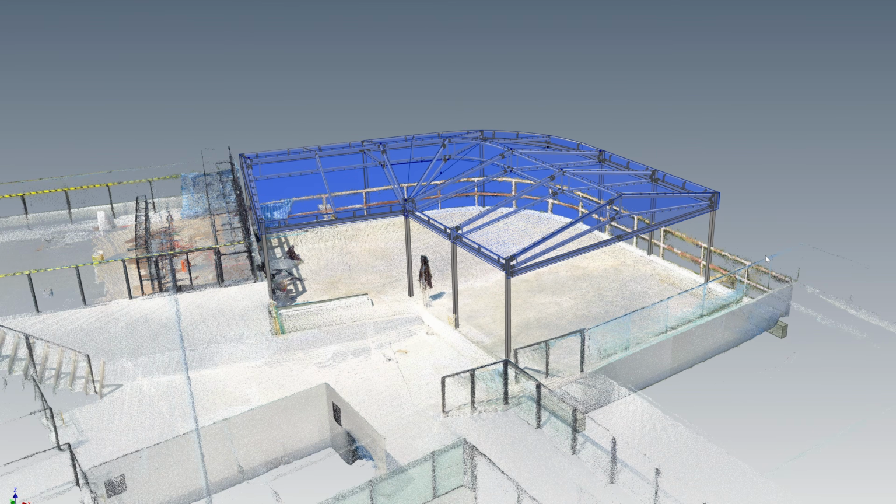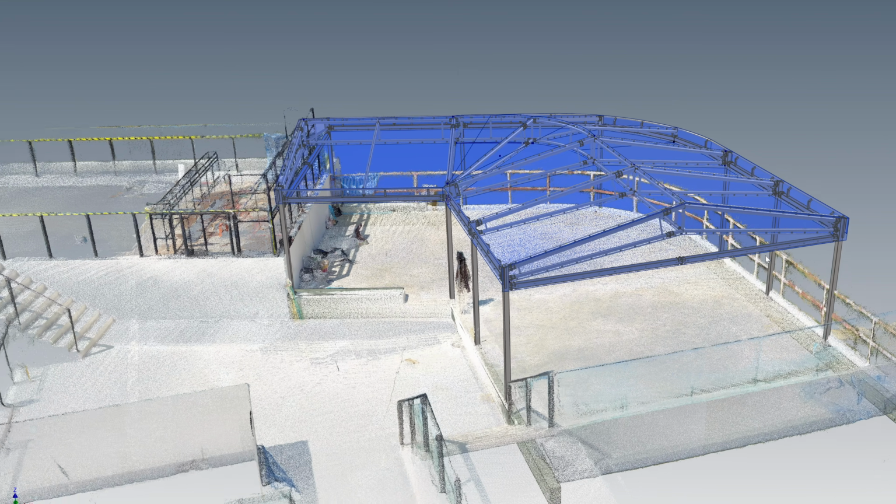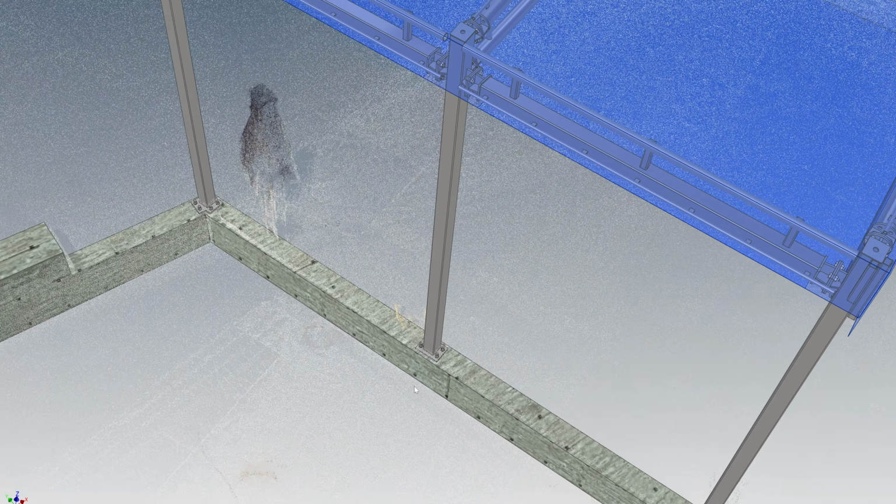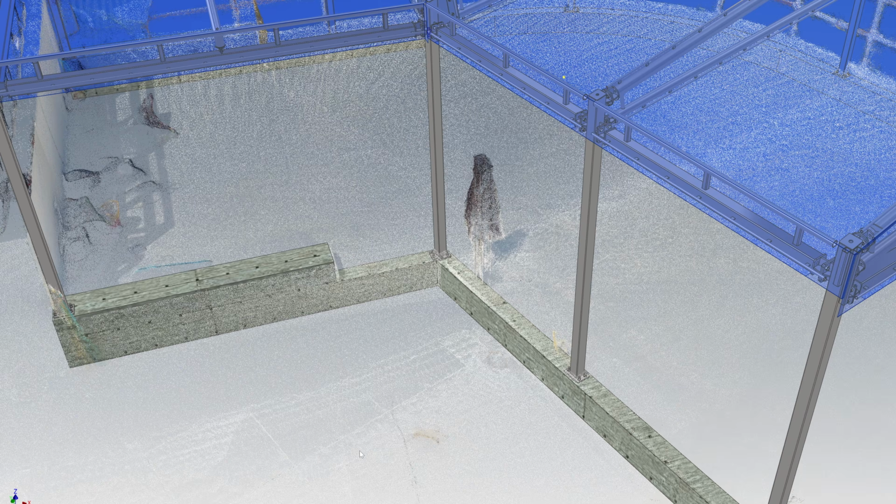Hi, in this video I'm going to demonstrate my workflow for 3D scanning this construction job site using the SHARE S20, a LiDAR scanner. When I scan the construction site, each point cloud will have a GPS coordinate, and I can use that coordinate to align the column center line so that I can locate the base plate of the column by using the RTK rover.